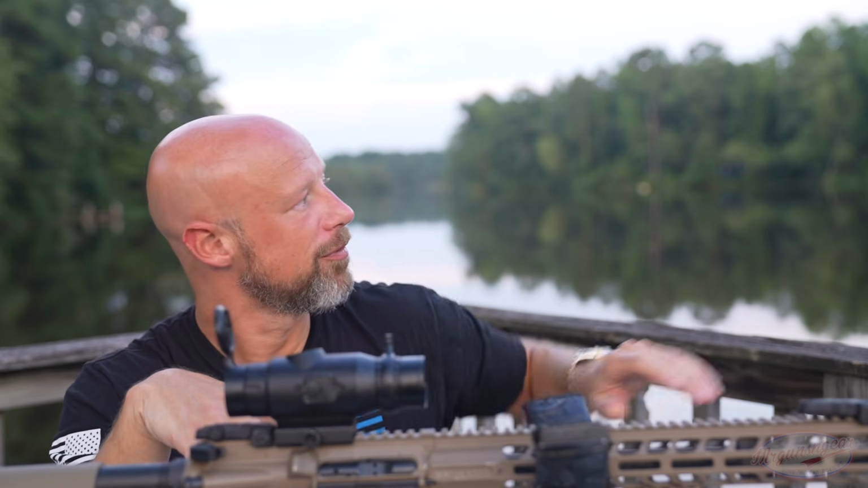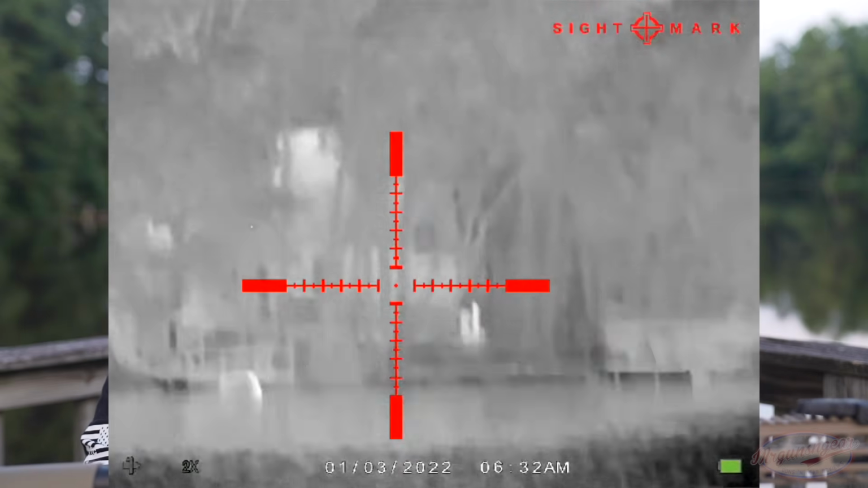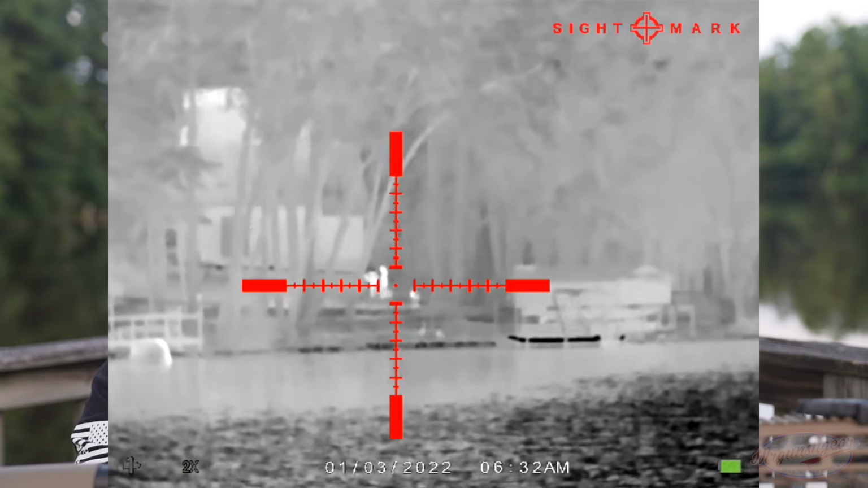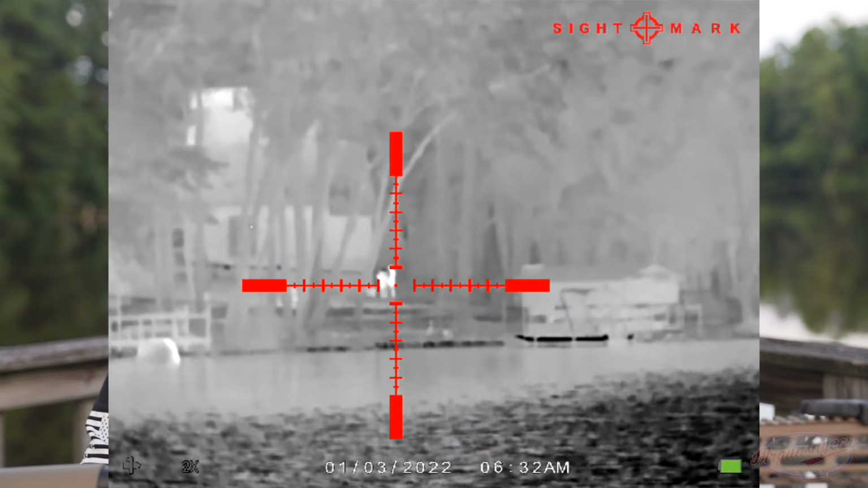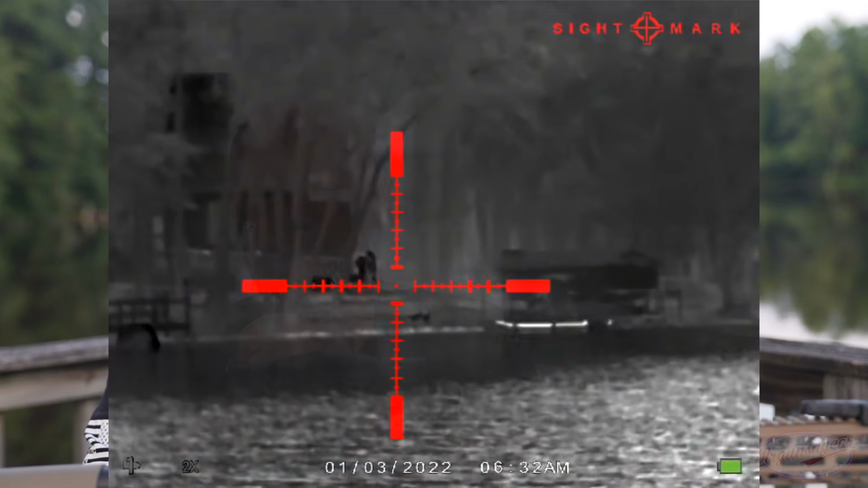The big difference is going to be in the contrast. So for example, if you're looking across the lake and you're looking in the trees and trying to see something, the details that are not super temperature different really do show up a little bit better with those higher end thermals. That really is what you're giving up, not so much engagement distances, in my opinion.